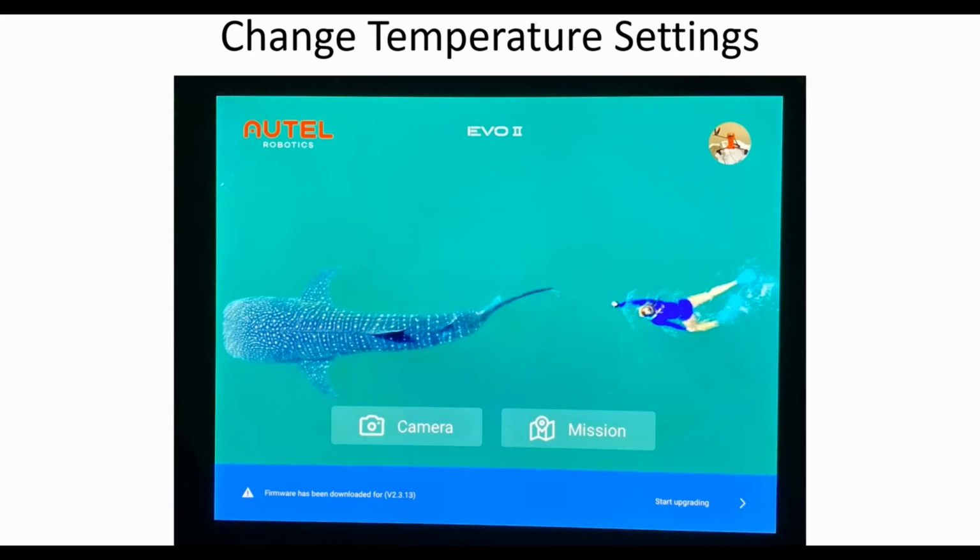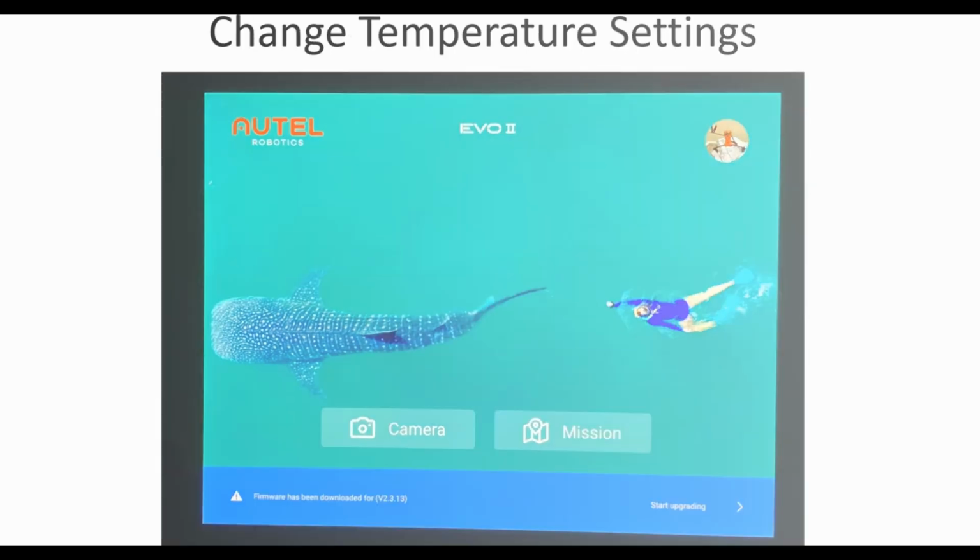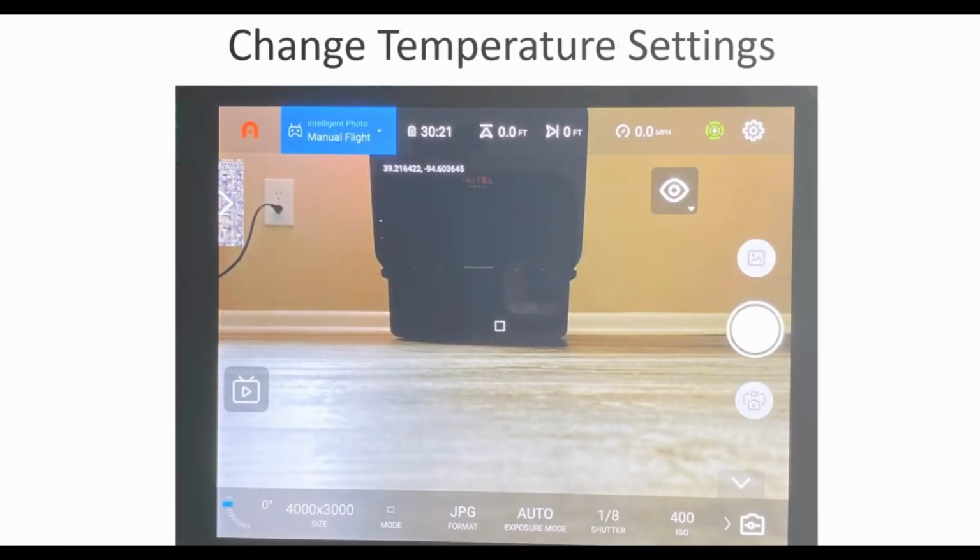So to begin with, one of the things that I found necessary was to change the temperature setting. Right out of the box, the Autel Evo 640T, or at least the one that I have, comes with the temperature scale listed as Celsius.